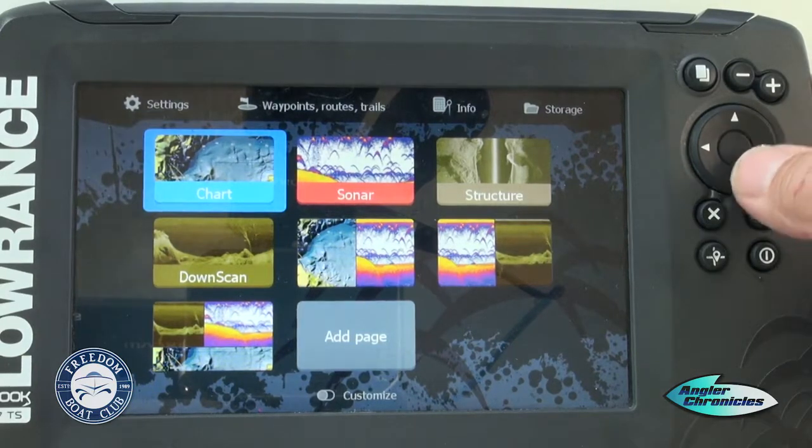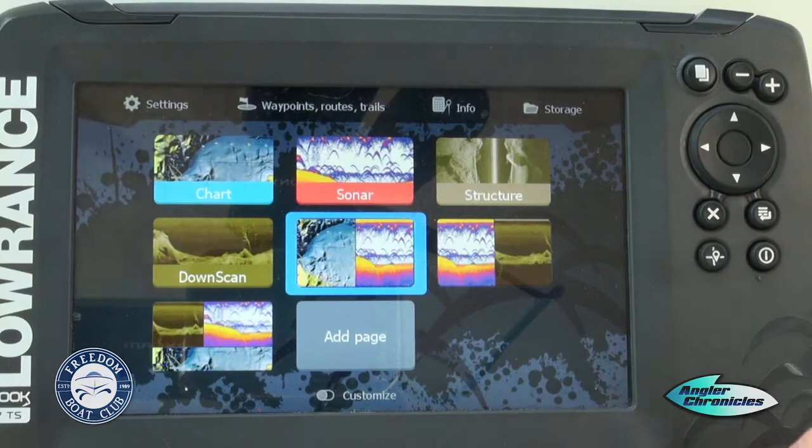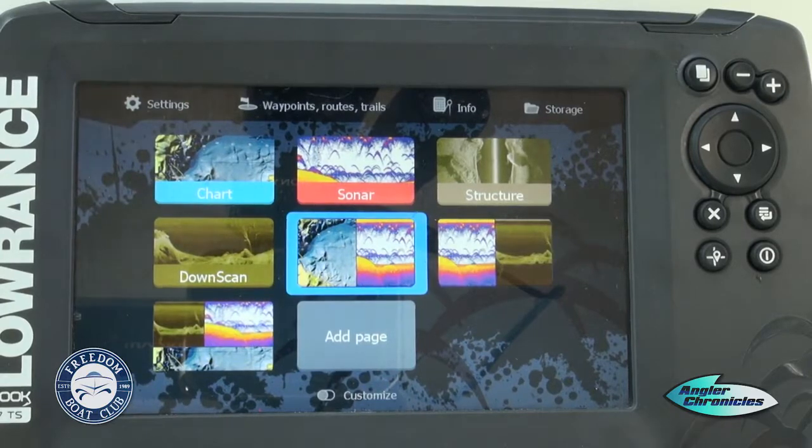The coolest thing about it is being able to design or see a page of what you desire. One of the most favorite pages for most folks is to have the chart and the sonar, which is your graph up and down. This is probably the most viewed screen because what are we out there to do? Go fishing, right? We're looking for fish, and this is going to help you find the fish.